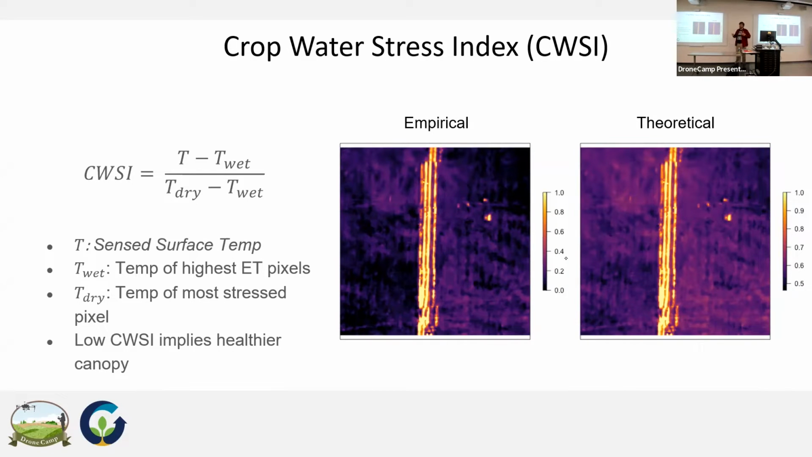Simply what it is, it's looking at the average pixel or the temperature per pixel, and then comparing it to a wet pixel, which is a theoretical wet pixel. Sometimes you're not going to have these images or that data, because sometimes the fields aren't going to be able to get all the water they want. Especially if you're out in California, you're not going to have this idealized wet pixel. This is the lowest temperature at which this canopy is going to be.